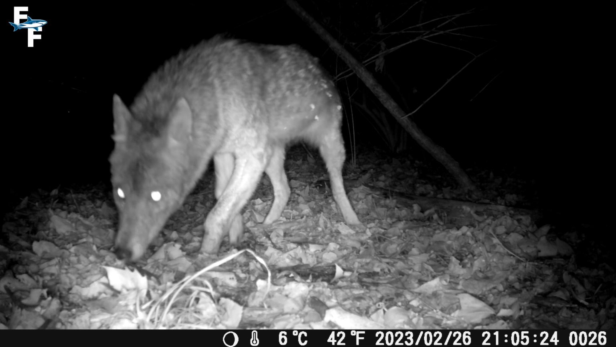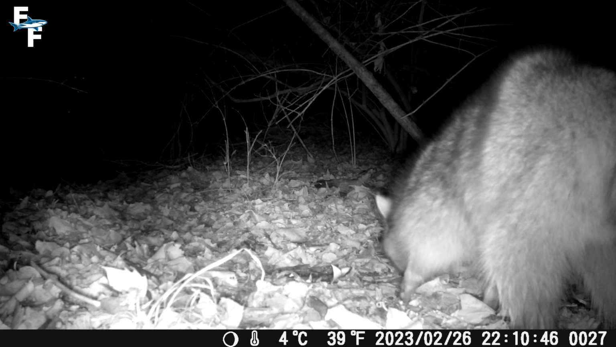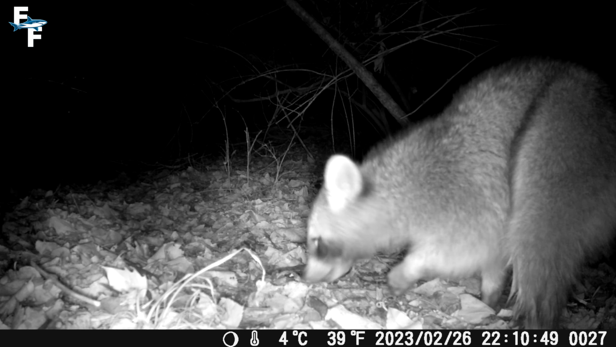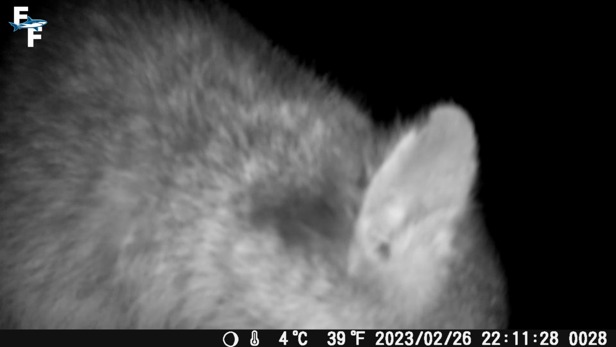But around an hour after that, a raccoon showed up, just to realize that he was too late to the party, and whatever food he smelled was no longer there. He even decided to check out my trail camera up close right here.